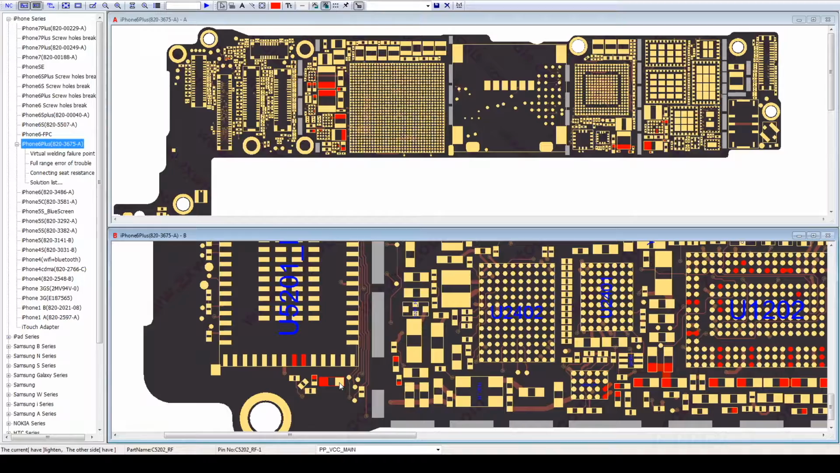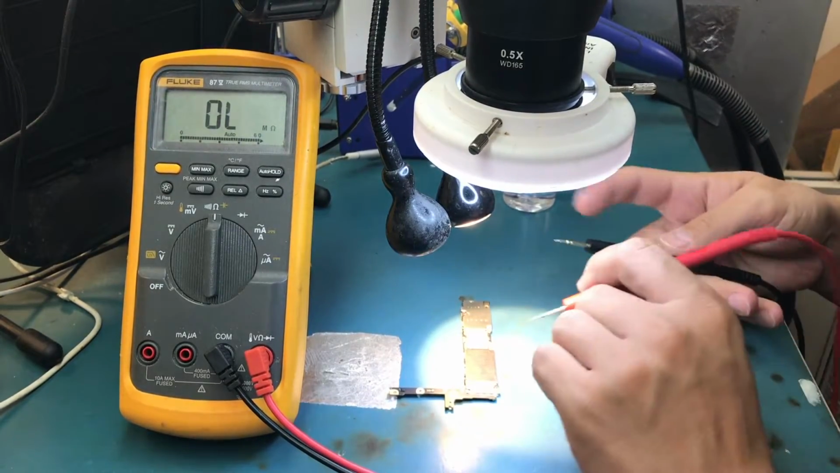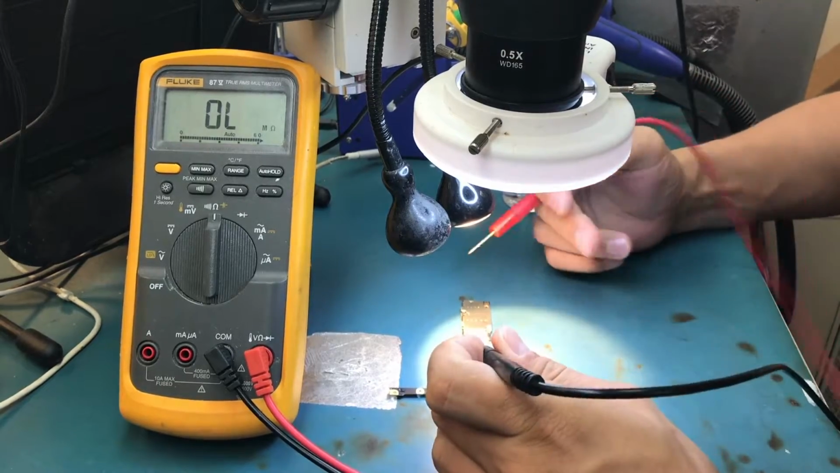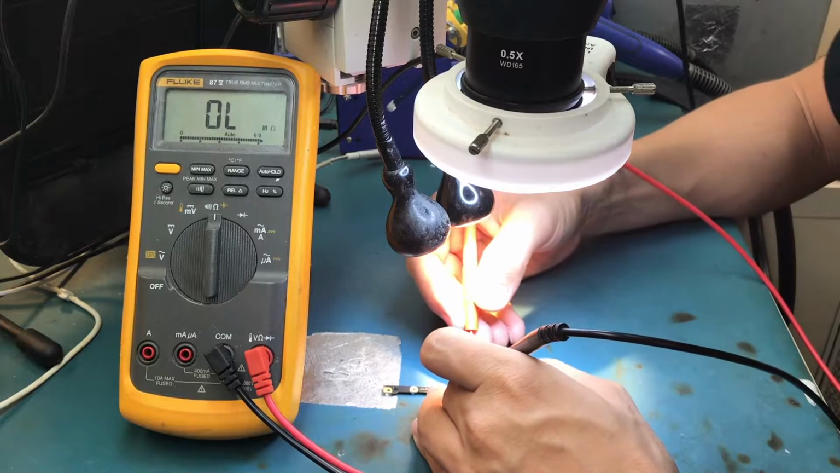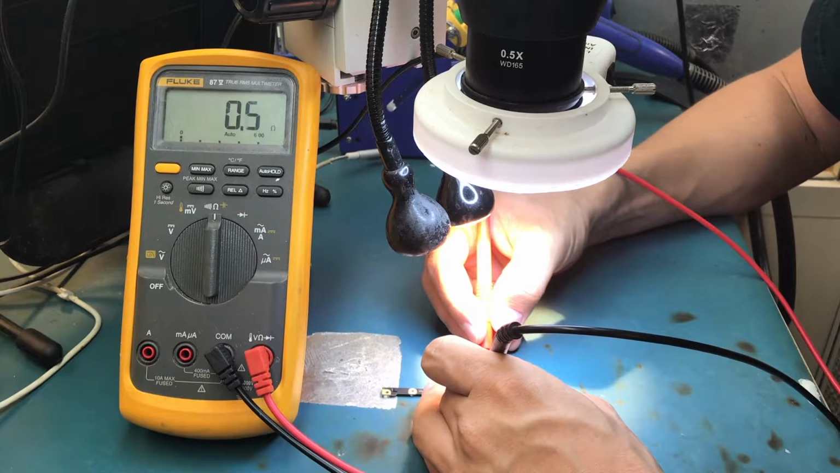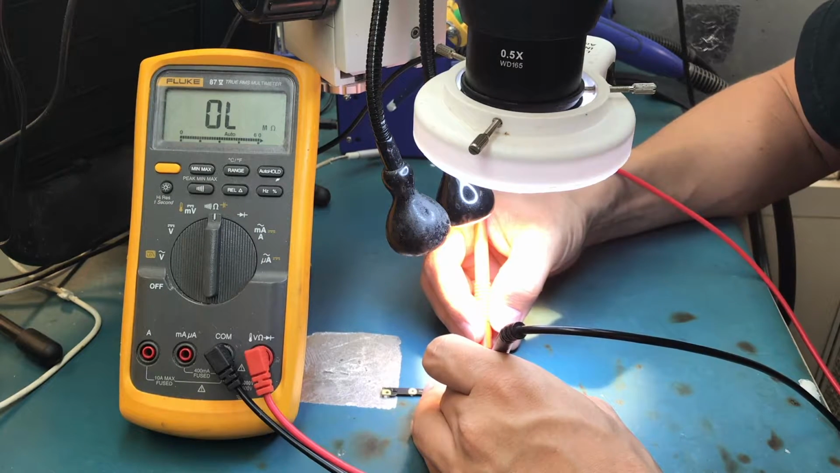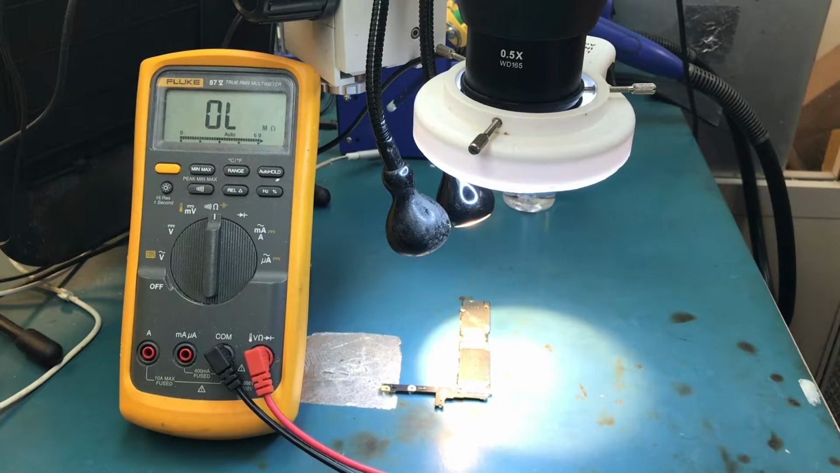So I'm gonna measure my resistance right here, and it's gonna be ground because I already tried it before. But for demonstration purposes, this one is the best because you will see those a lot. Okay, let me switch to the microscope camera.